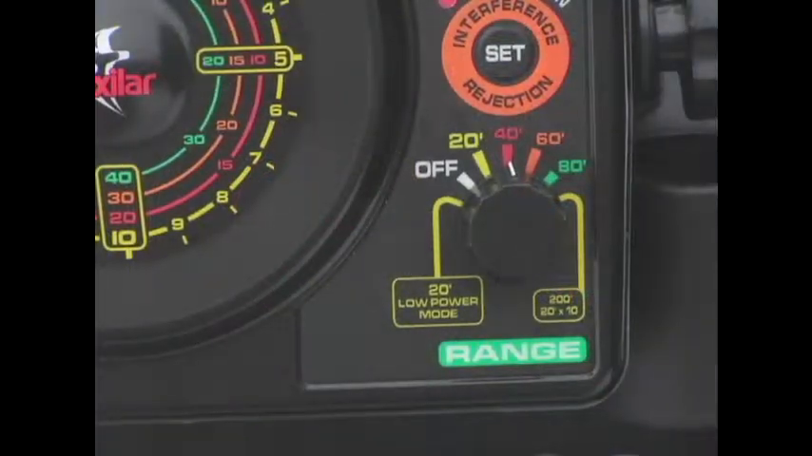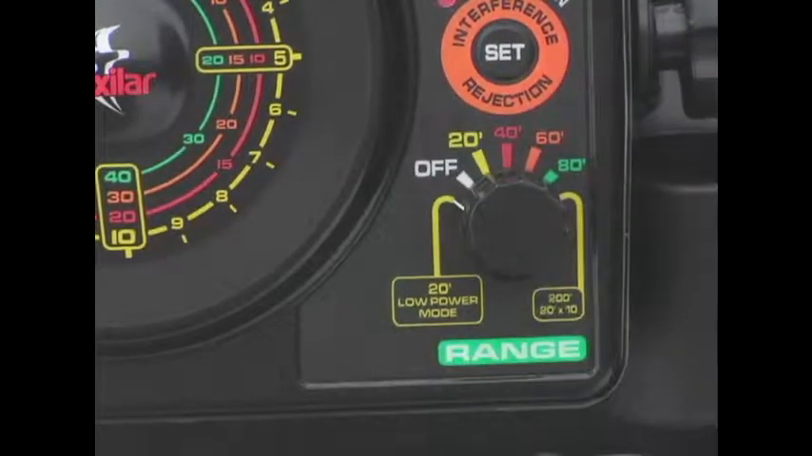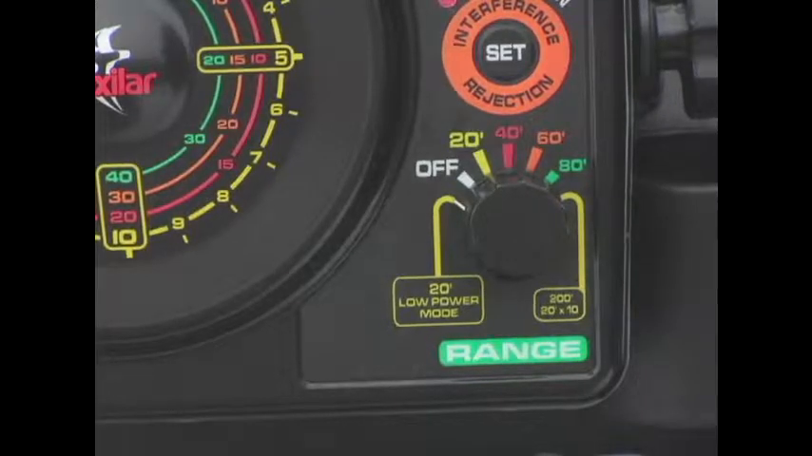Also found on the range control knob is the yellow 20-foot low power mode. This means when you're fishing in waters with lots of weeds or maybe even large schools of fish, you'll find that the lowest setting on the gain is simply not low enough to clearly understand the signals below. With the 20-foot low power mode, you can cut the output of the unit by 50% to make it easier to find the true bottom in weeds or to make it easier to find your bait within a school of fish. It just makes for a cleaner, easier to read display in super shallow water.